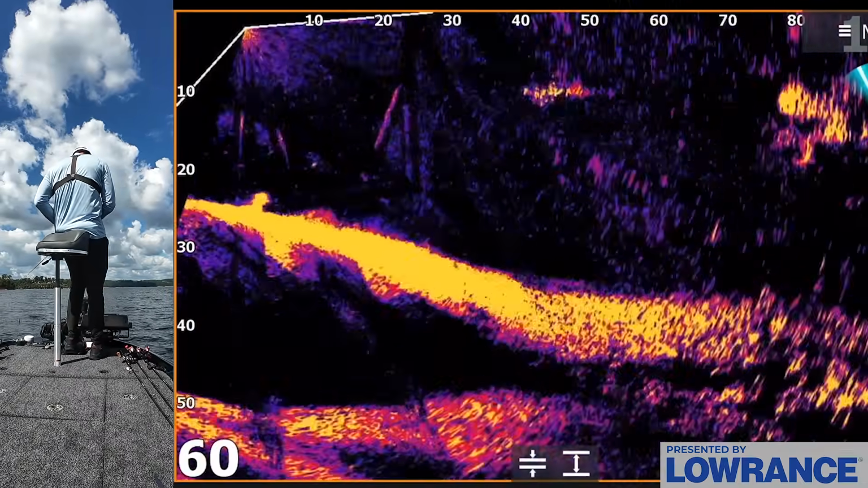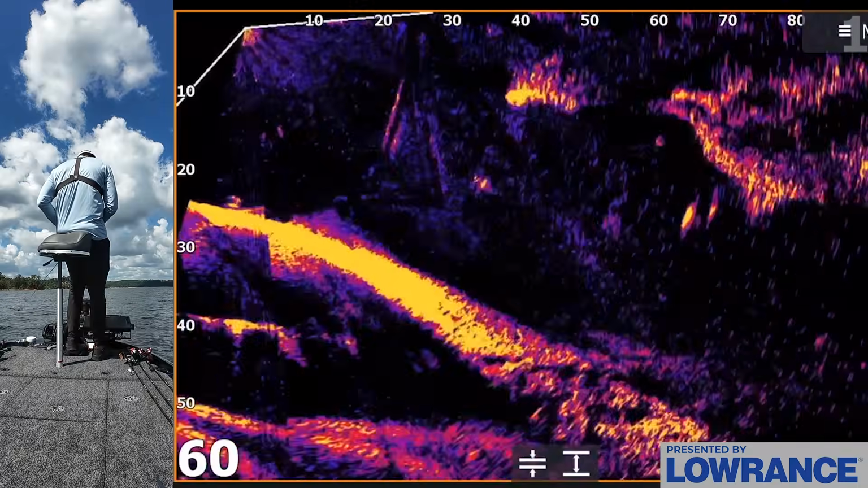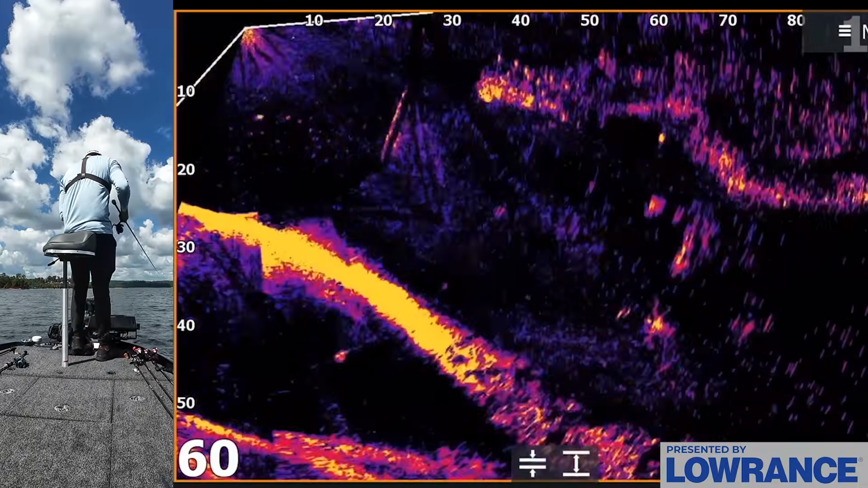There's a couple of fish. A lot of these fish though are, again, these roamers. Some of these are probably even striper. There's some big dots over there. Those are probably striper. Let me actually throw a bigger minnow at them, see if they actually eat. I think these are striper though.